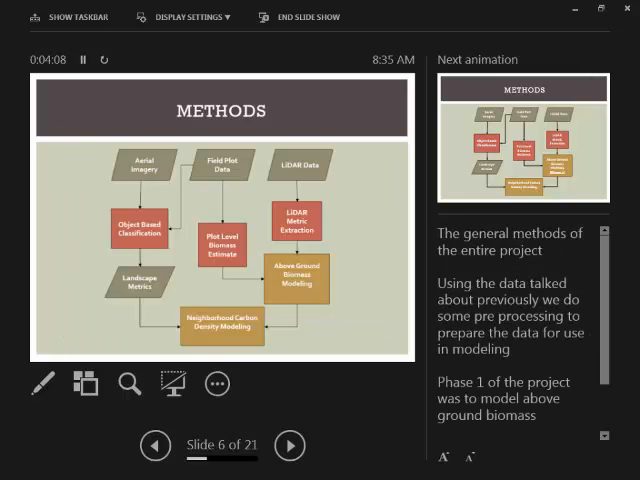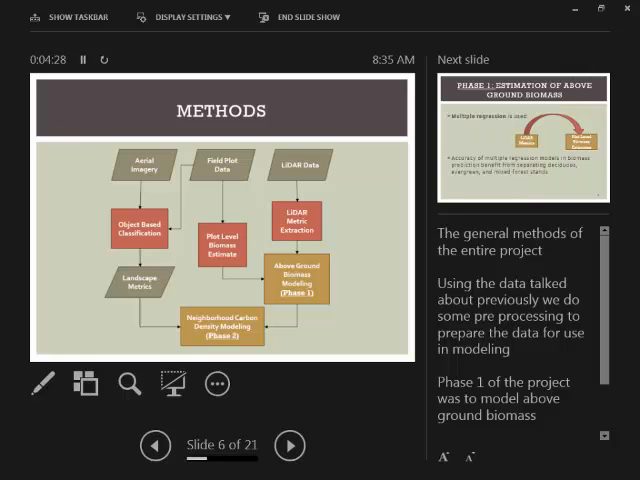So these are the general methods of our project. We take the data that I talked about previously and do some pre-processing that I don't have time to talk about today. But the two main parts I'll talk about are the first phase, the modeling of the above-ground biomass across the county, and then neighborhood carbon density modeling to see how these development patterns are affecting the trees.